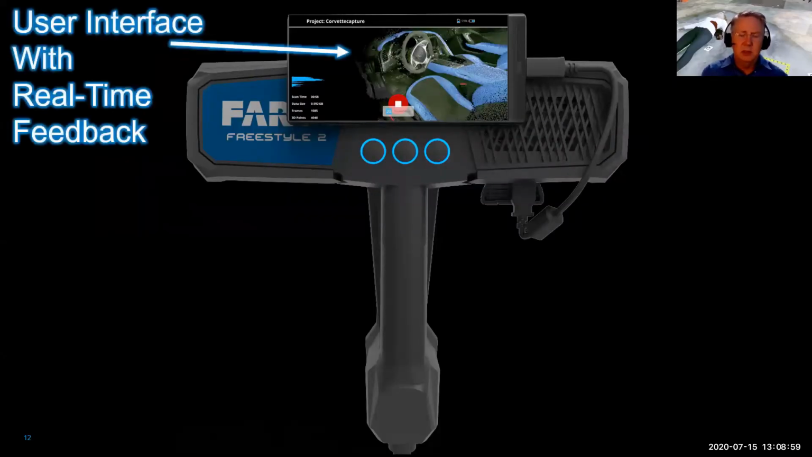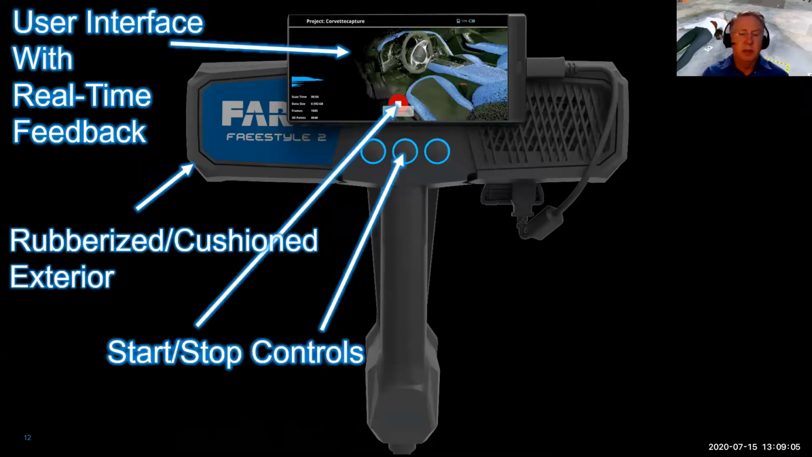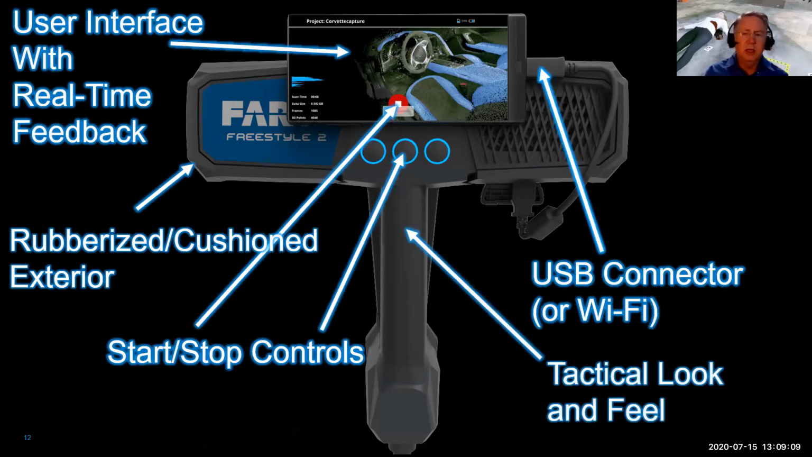So as you can see, we're using a phone for the UI, but the device itself has a really nice rubberized coating. We have start-stop controls, and you can connect it either via USB if you want to keep it tethered, or you can just connect it to the device's Wi-Fi.